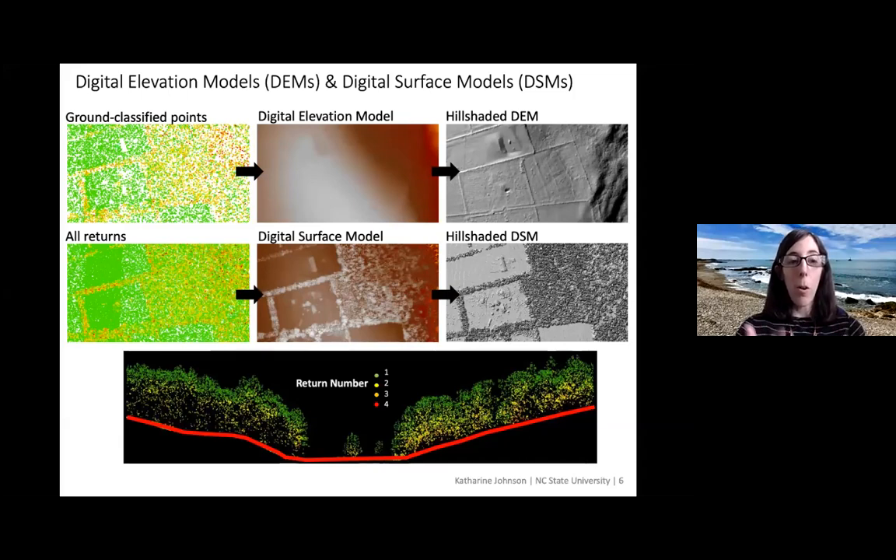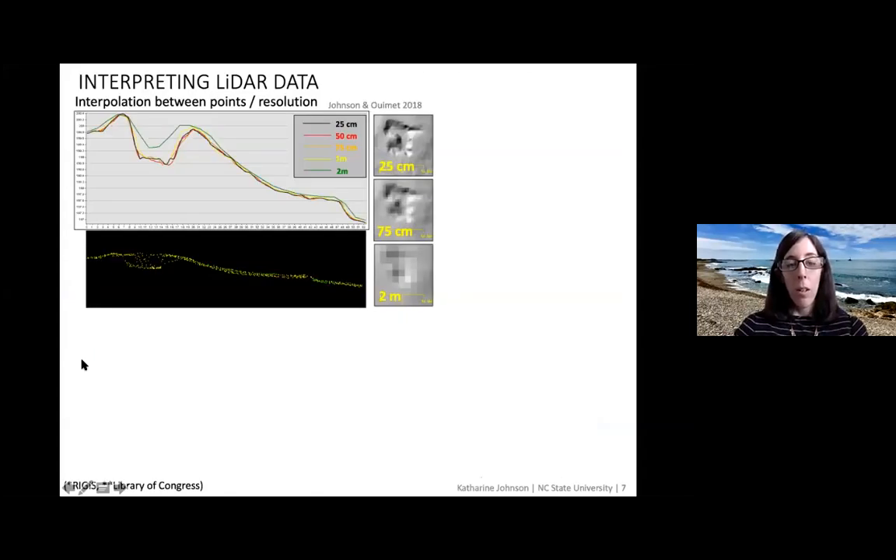If you use all of the returns in the point cloud, you can create a digital surface model. And that is created by using, if you see this blue line here, the tops of the trees. You can take the difference between the surface model and the elevation model if you were looking for information such as canopy height, for example, if you wanted to see how tall the trees were. Those are the two most common products that are used. In this presentation, I'll mostly be using digital elevation models.